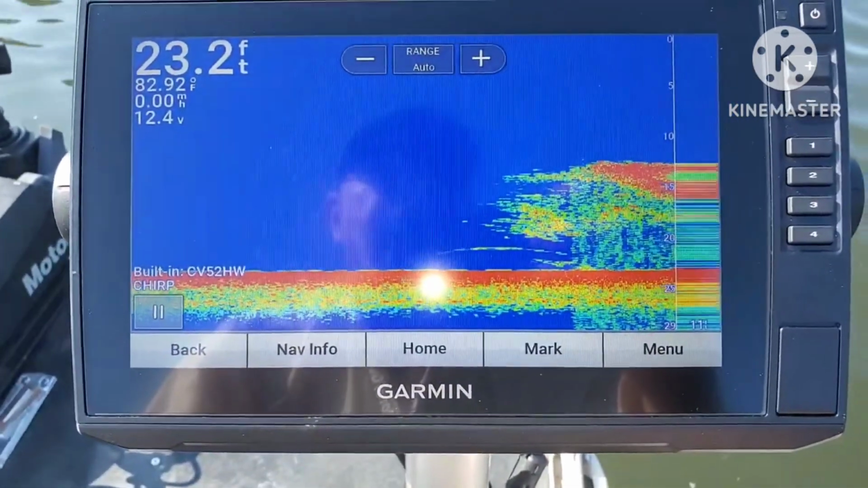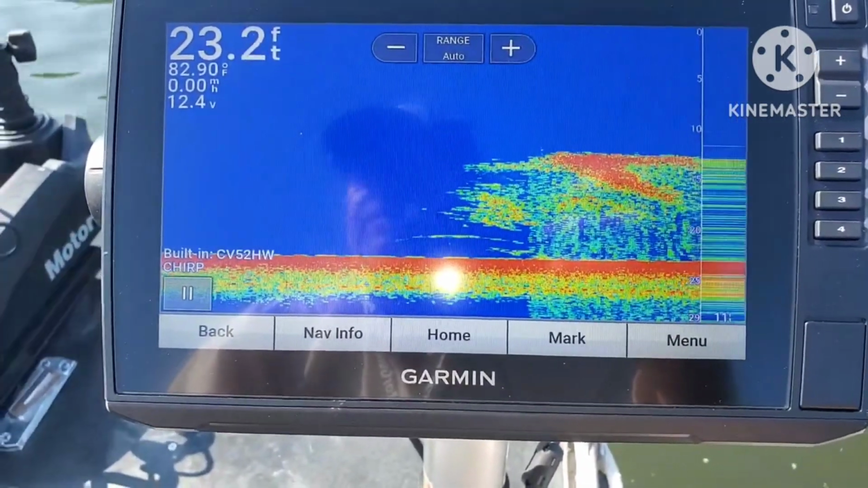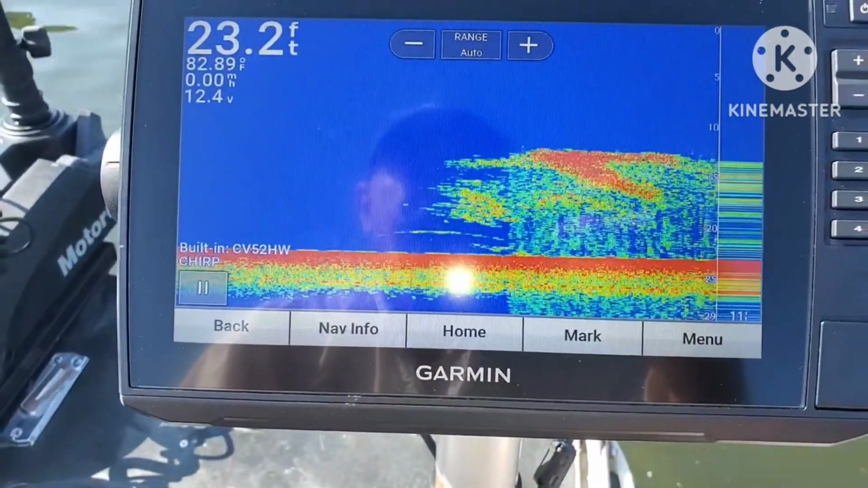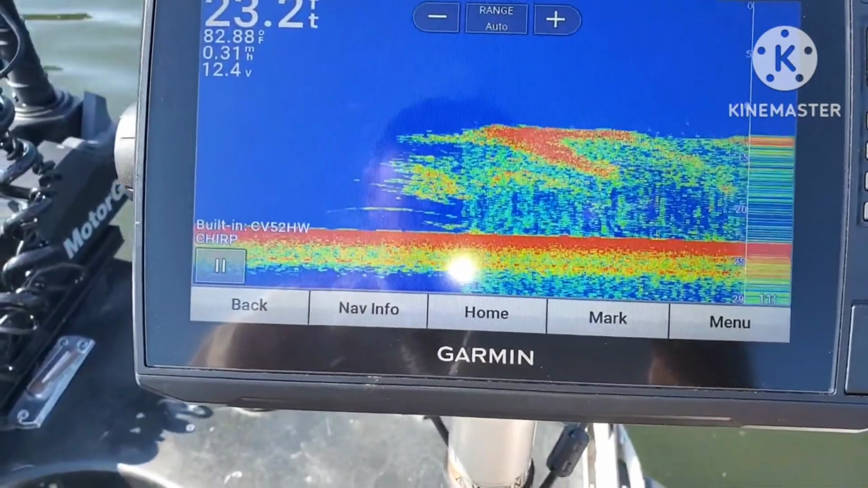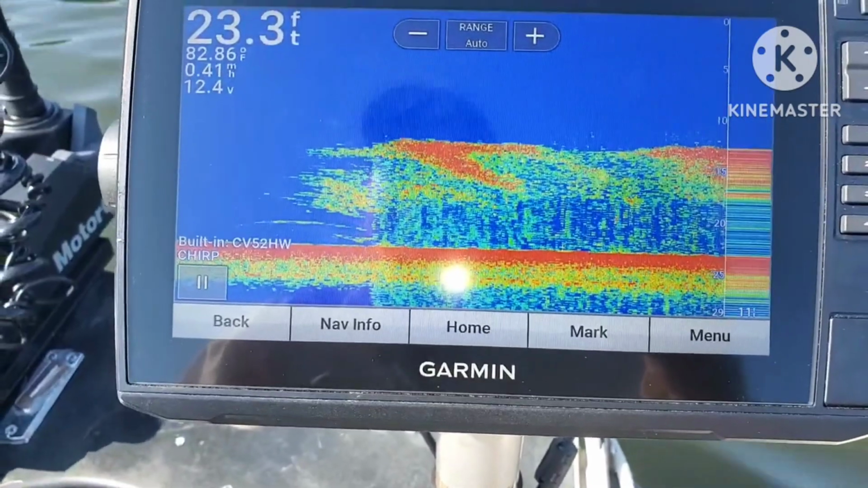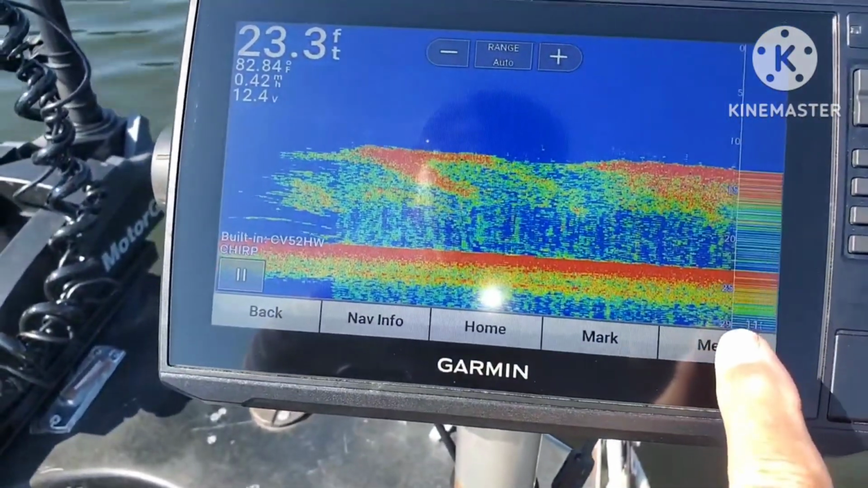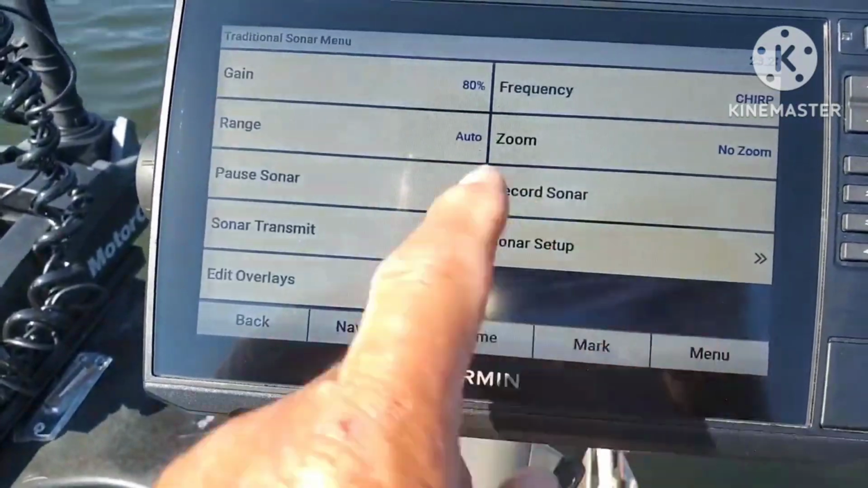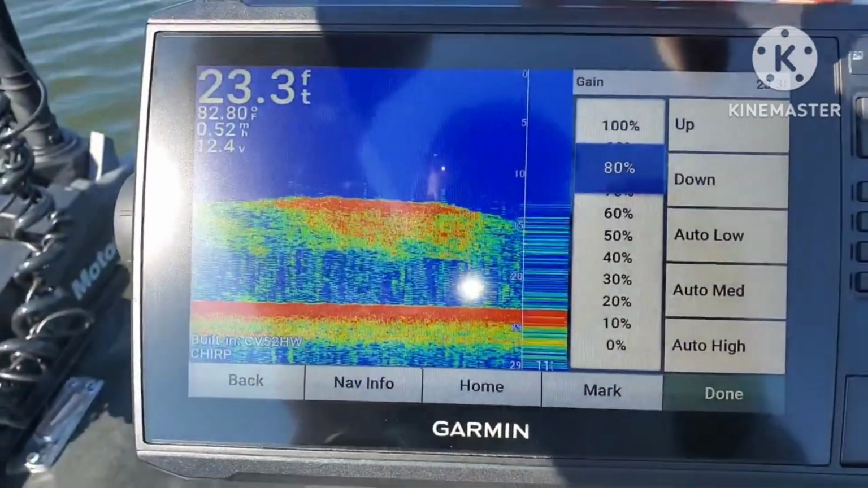And I'm going to start increasing the speed. So that is on speed 2 or 3. So now I'm going to increase the gain slowly upward.